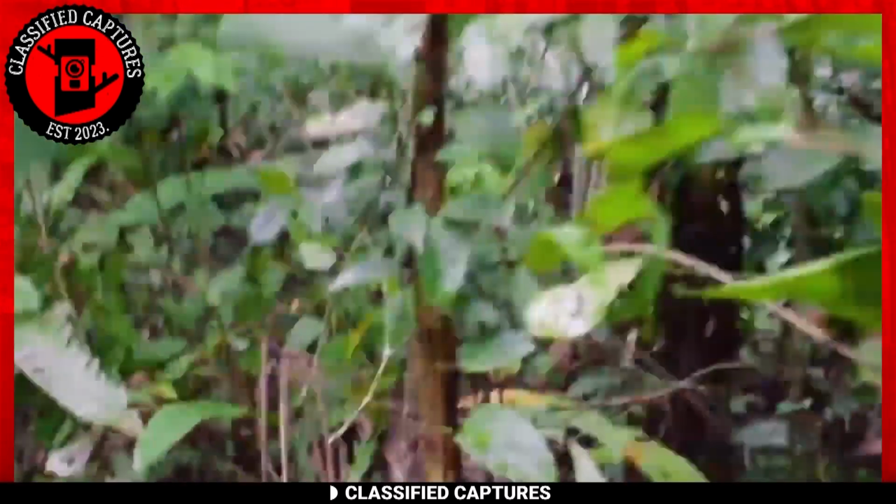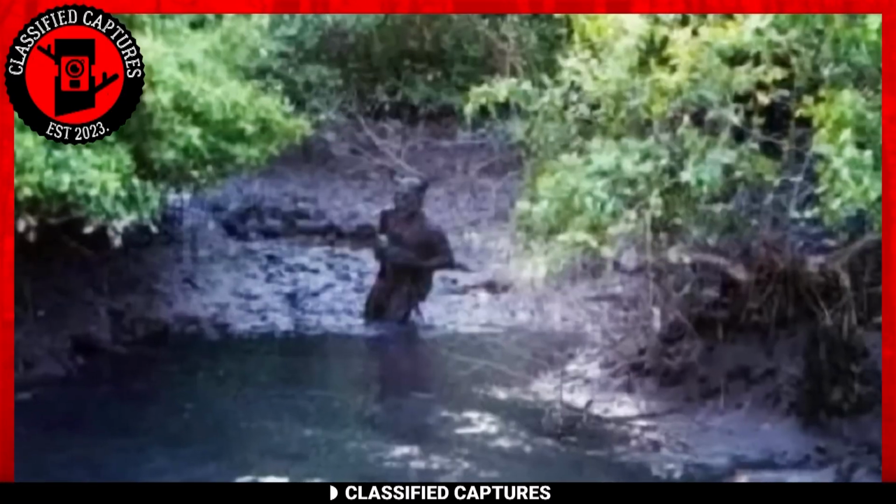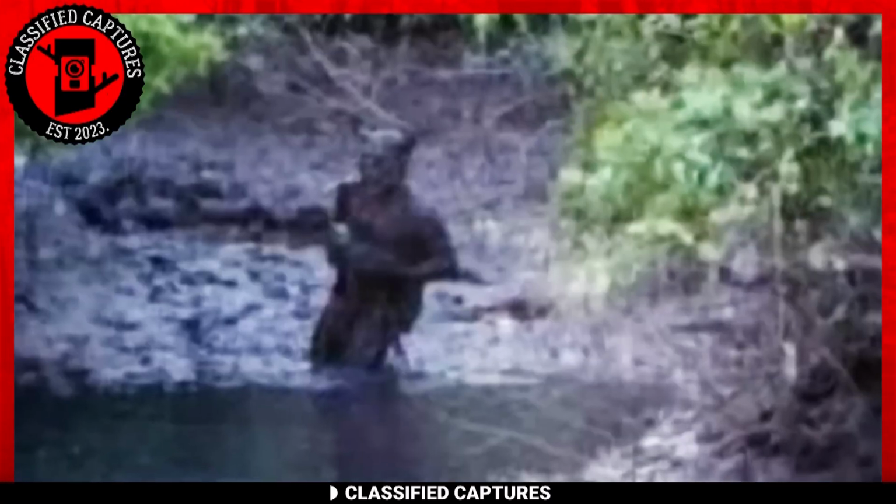For our next trailcam capture, we move to the Amazon, where this weird and quite frankly scary picture of a beast was captured. Behold, the horned beast of Baja.